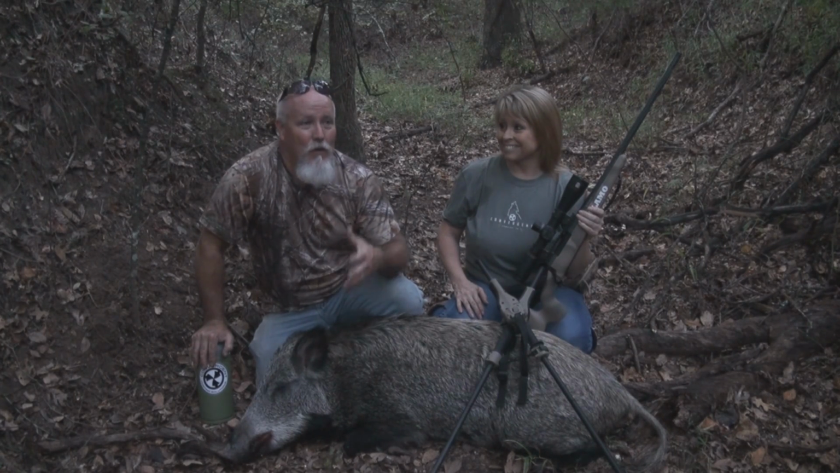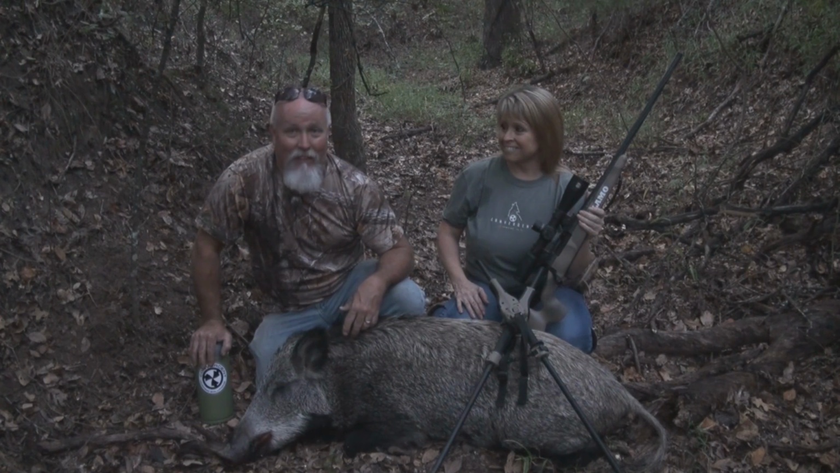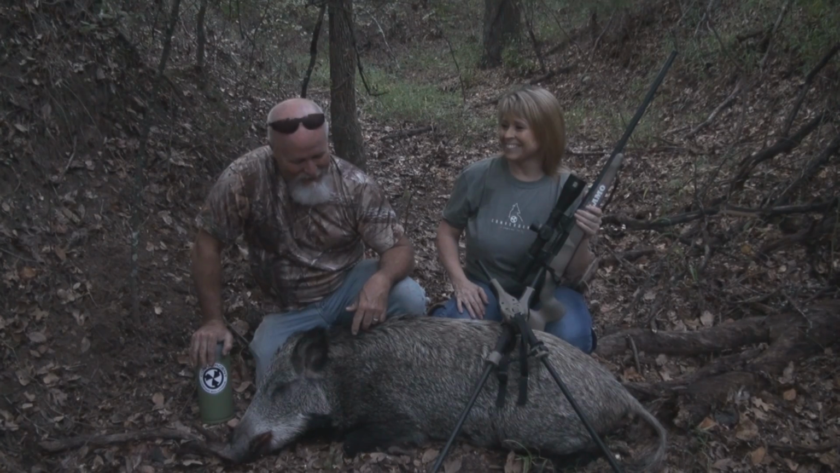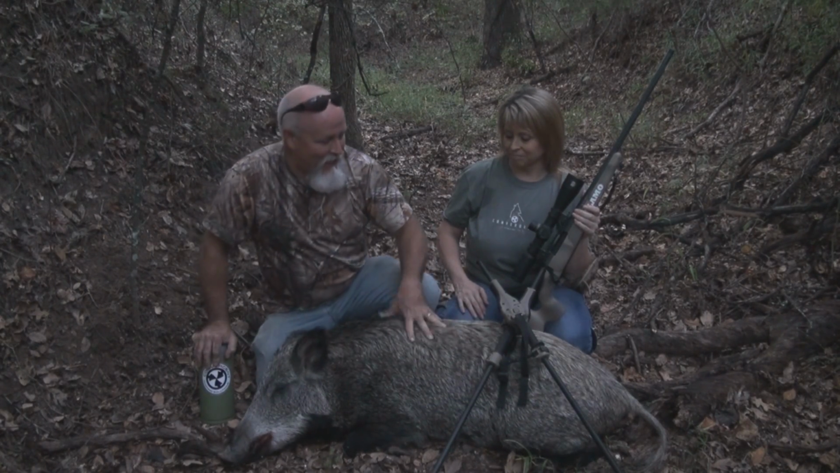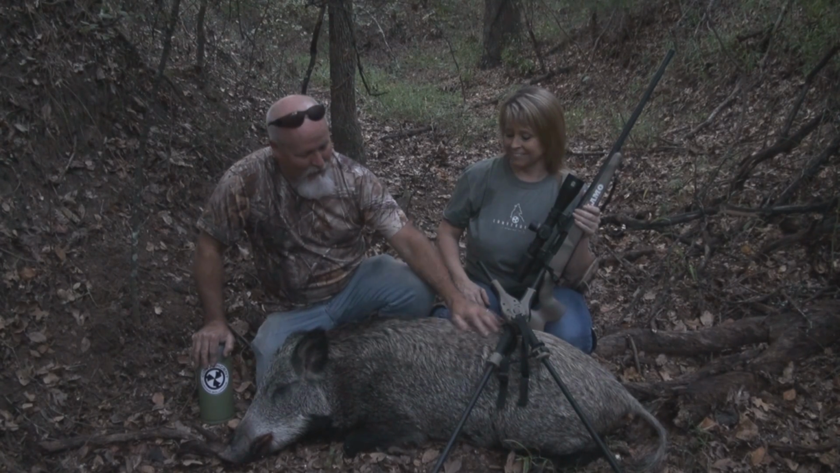The camera's not going to show it because there were trees between us and them. Yeah. And this old gal stepped out, and she looked like she weighed 400 pounds standing down there. And Michelle shot her, and she's not a little sow. She'll go 180, maybe 175, 180 pounds. She's pretty solid. Man, I just absolutely love her color.